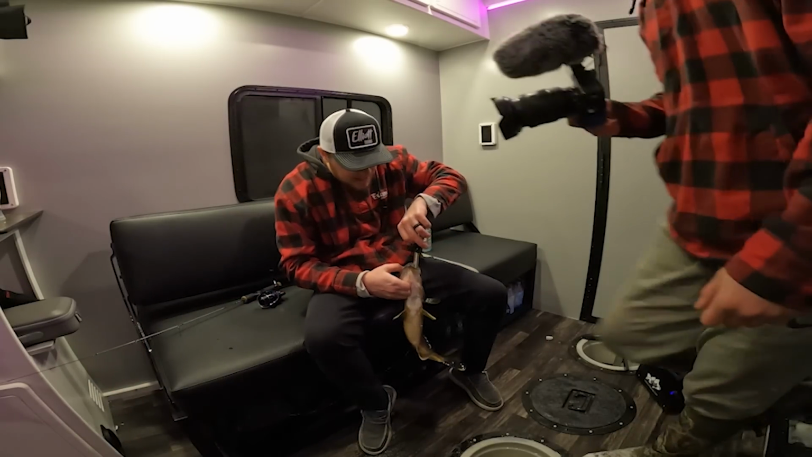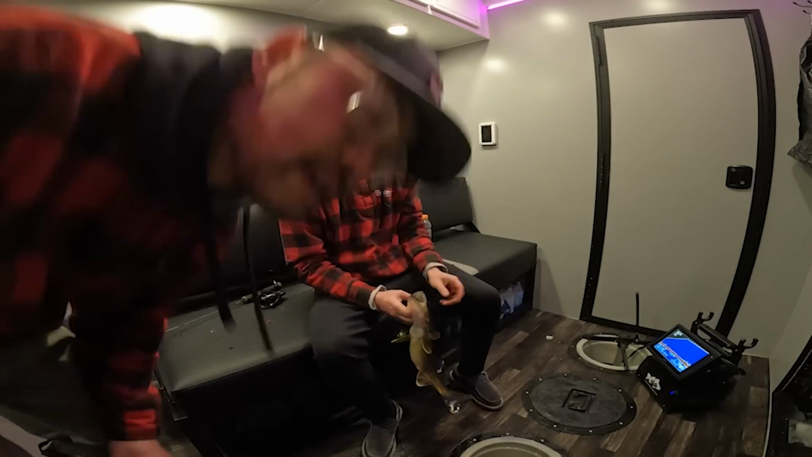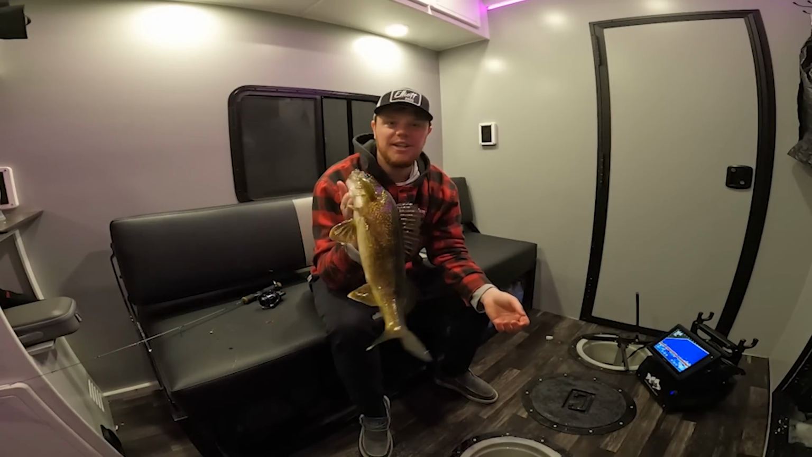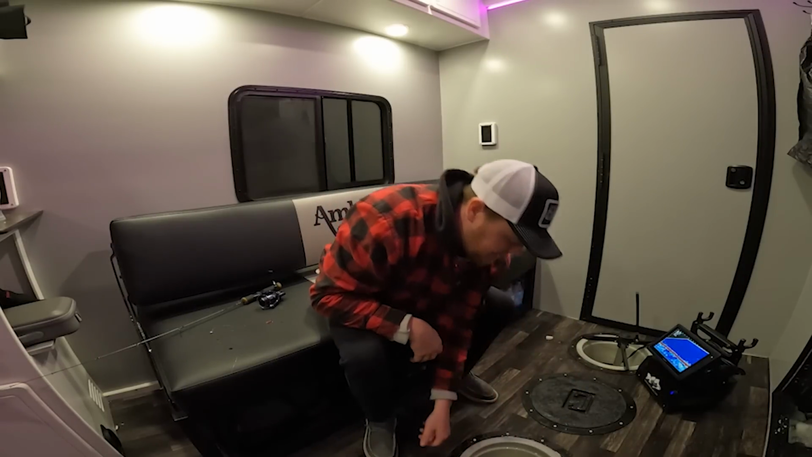Hey! You catching fish in here? Oh yeah. Did you get anything out there? Yeah, I caught one. I'm gonna go ahead and let that one go, but still just super fun watching on the live scope unit. And that's just a really nice healthy fish. Send them back down.